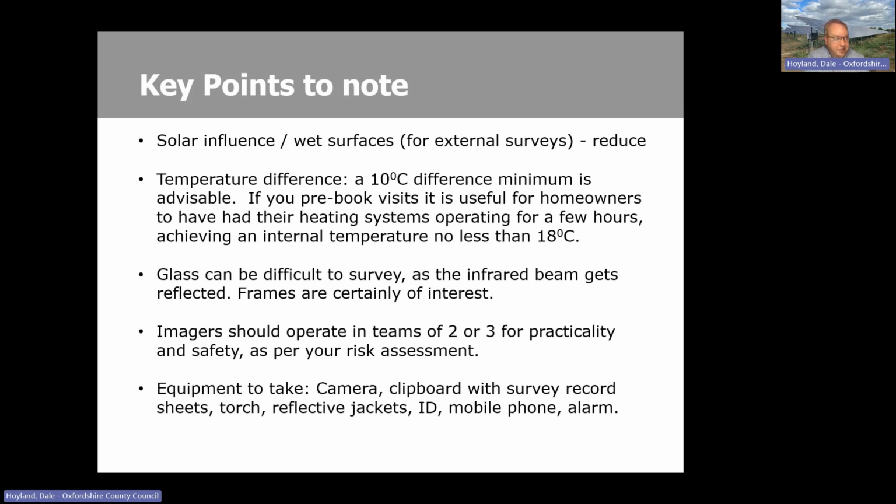And obviously it goes without saying, look after these valuable cameras. So if it's actually raining, that's not good to be going out thermal imaging, unless it's just an indoor survey only. A temperature difference of at least 10 degrees is advisable. So I know that with your pre-booked appointments, part of the advice to the homeowner is to put their heating systems on for a few hours before, at least get the house up to temperature, 18 to 20 degrees ideal. I've mentioned glass and window frames.